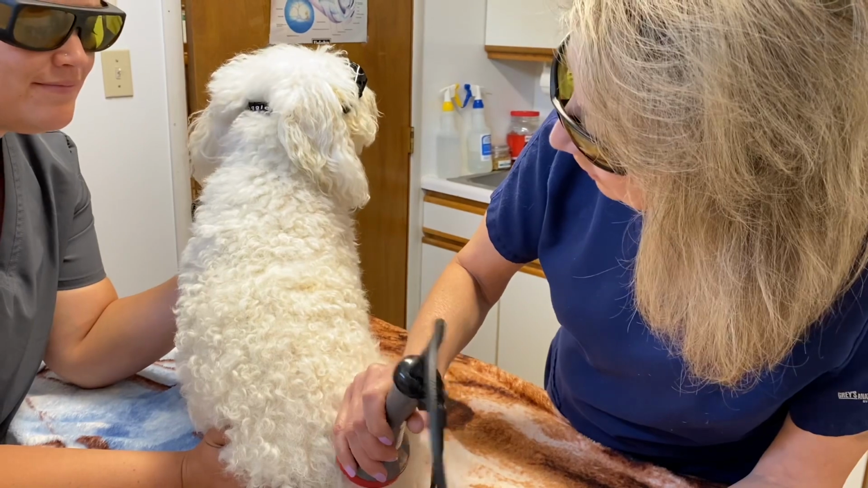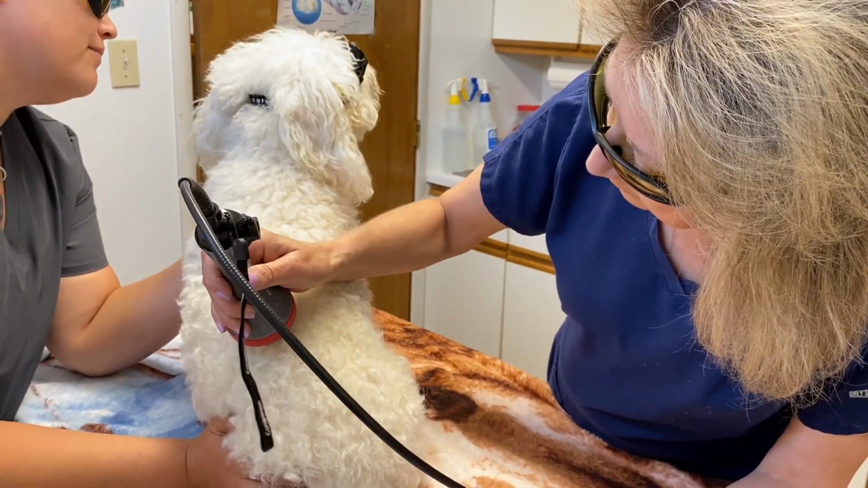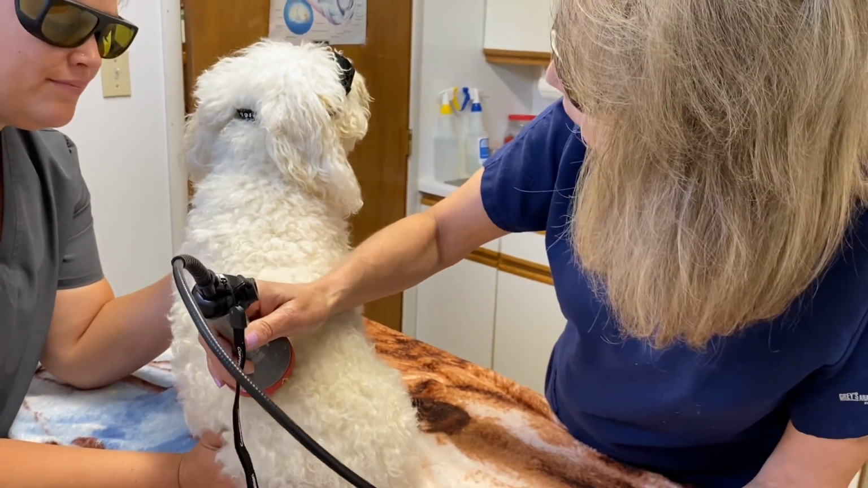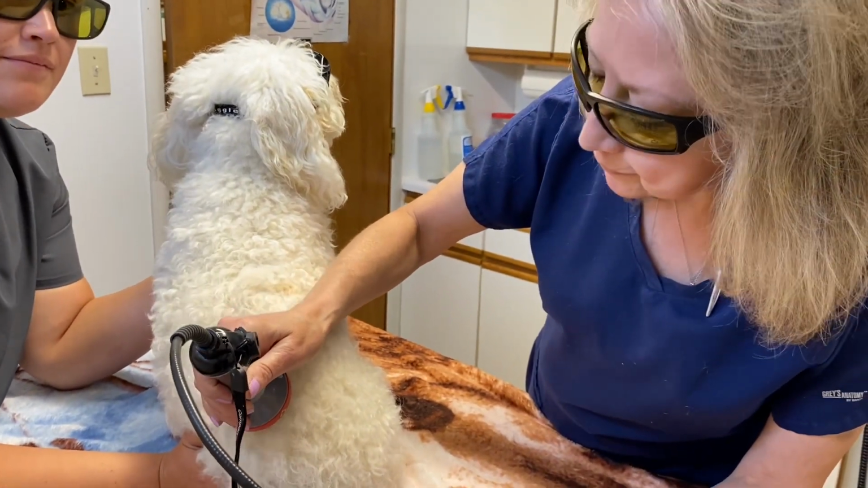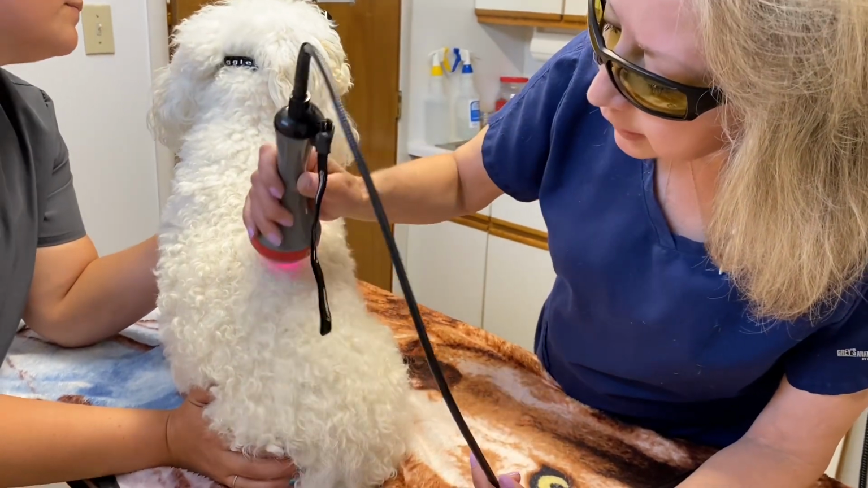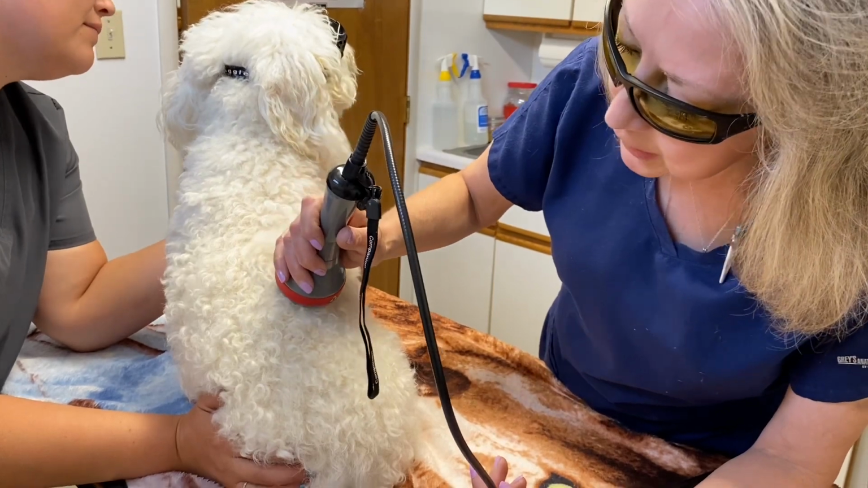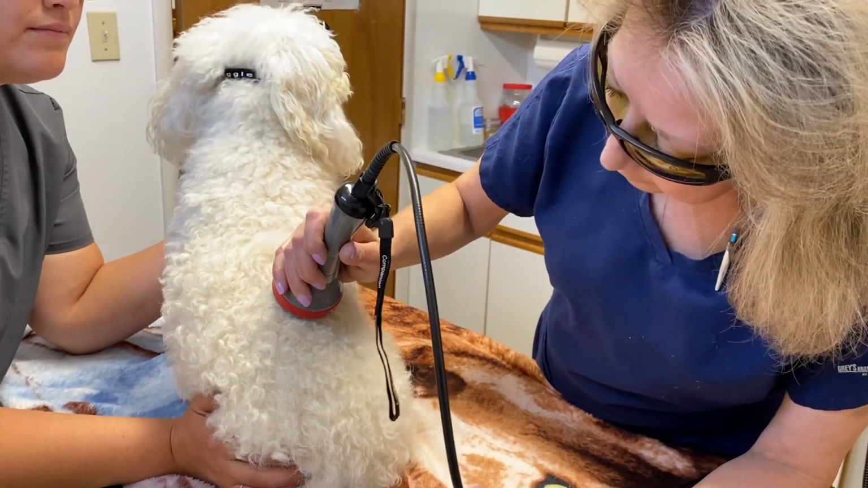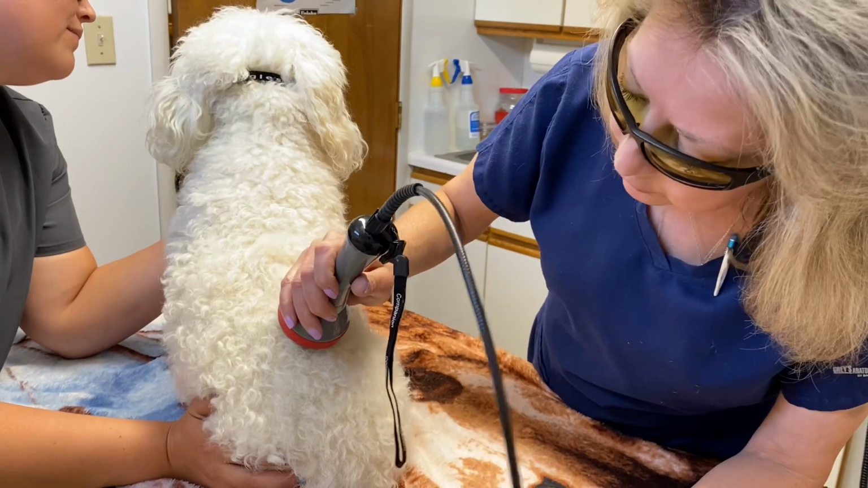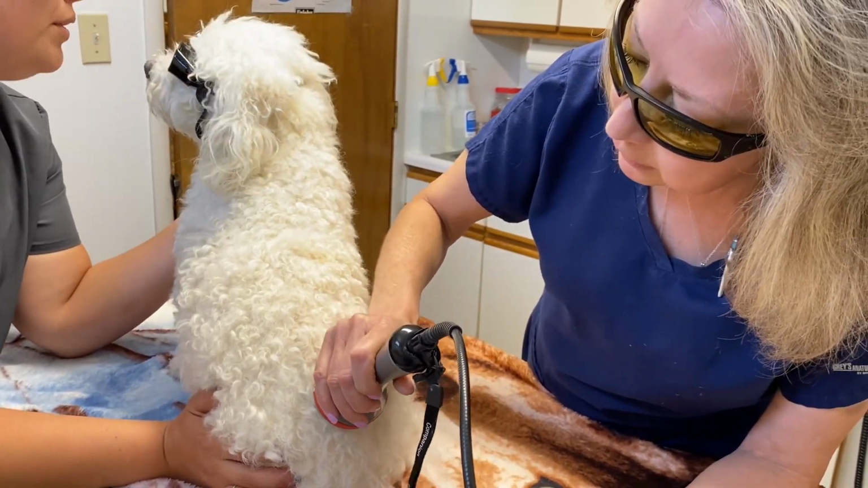That feels good, huh? And usually, how long do you do these treatments for? Each session for Buddy takes me about 15 minutes because I like to do 2 separate treatments. When this one's done, I'll restart the machine and do another one on him, just so we can get him moving a little quicker.